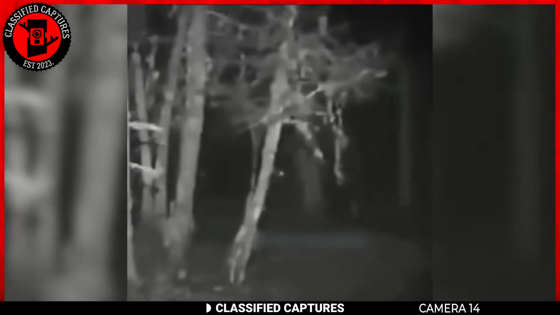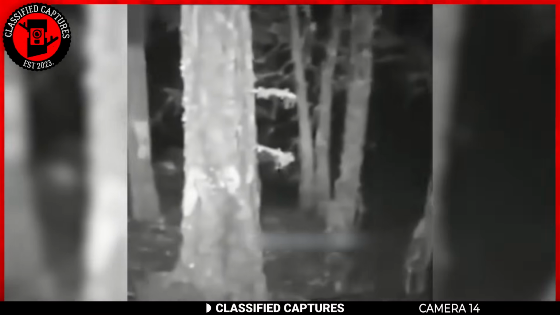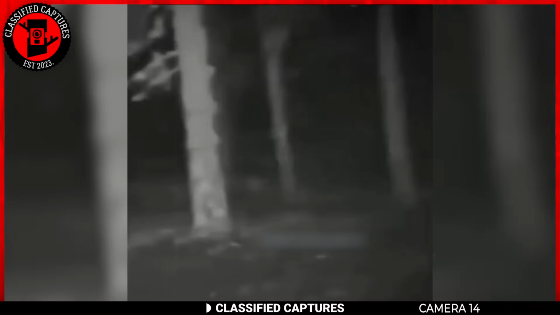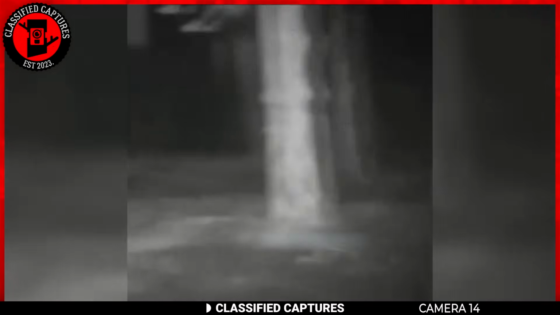Here we have an Instagram user who embarked on a late-night adventure into the woods, and what they stumbled upon is truly perplexing. As they ventured further into the forest, their camera captured an astonishing sight. Peeking from behind a tree was a mysterious creature, its intent seemingly fixed on the adventurer.